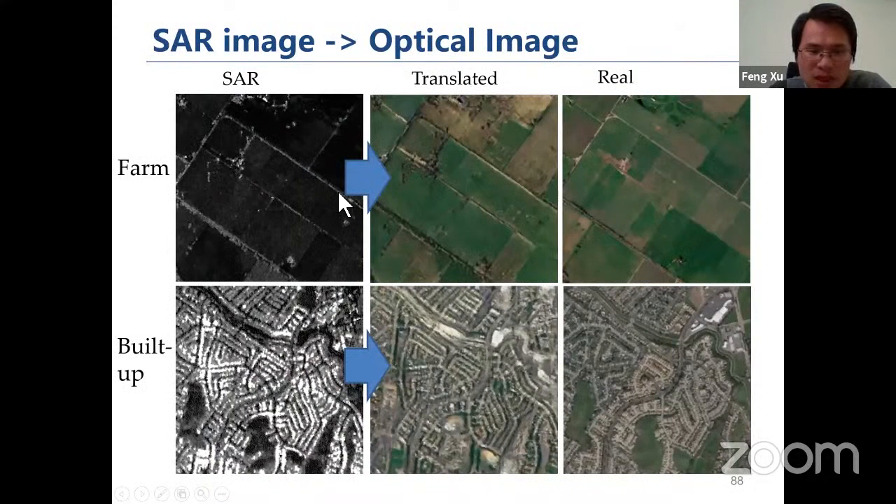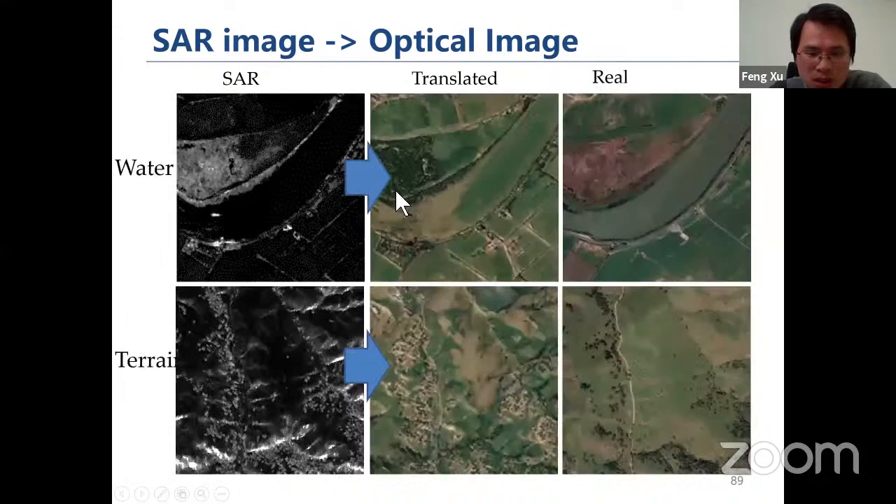This is a farmland SAR image input. The output is a translated optical image, and the right column is the true, actual optical image. So it looks quite close here.